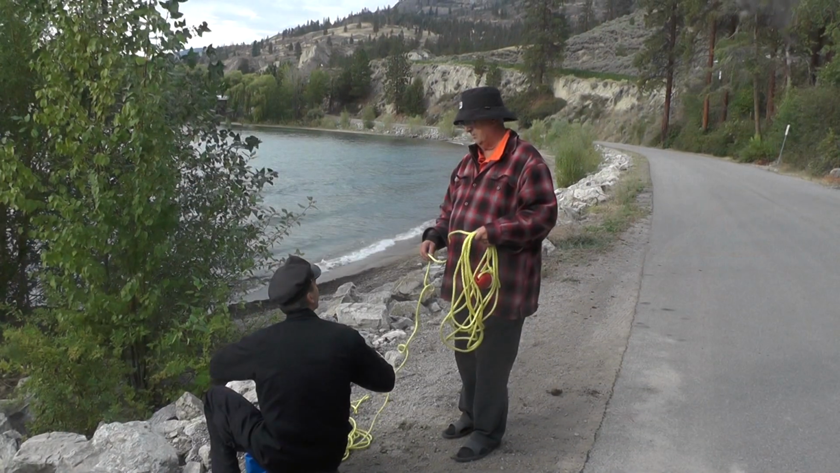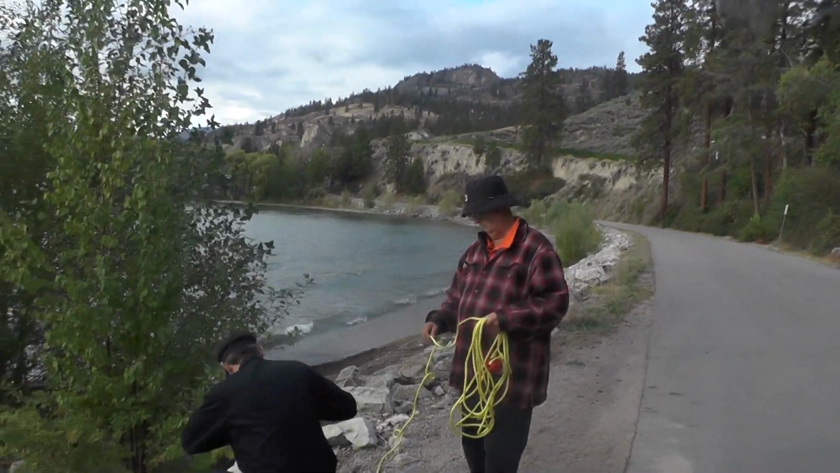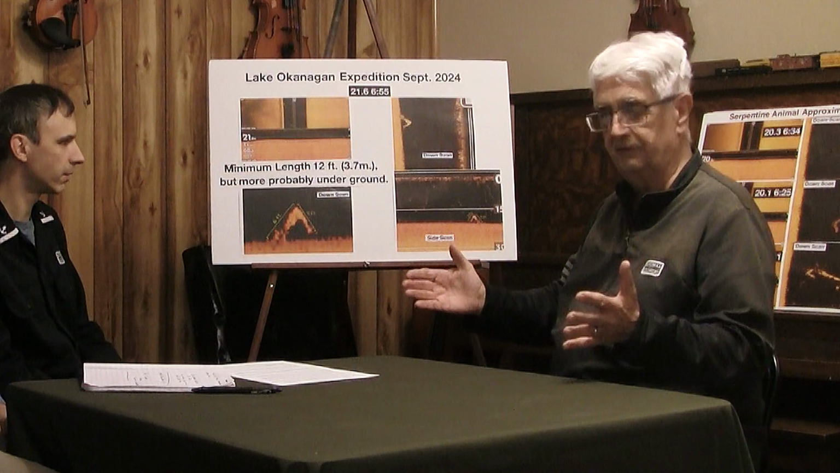There's parts, and I don't want to get ahead of ourselves, where we used a buoy for marking, and that also showed up. Nothing that you see here is enhanced in any way. All we've done is print it out, and in order to print it out to that size, we had to enlarge it, and that's all that we've done.